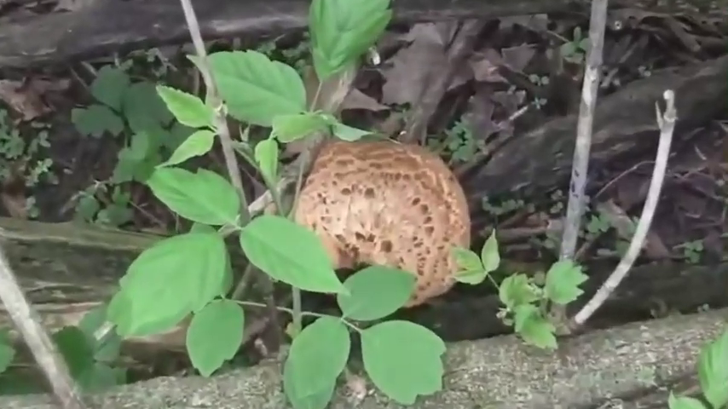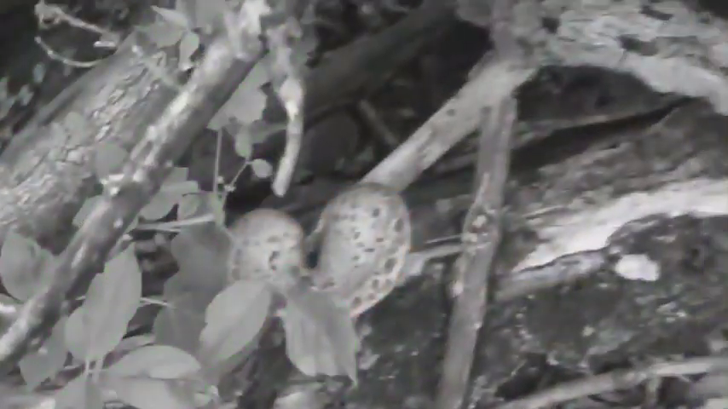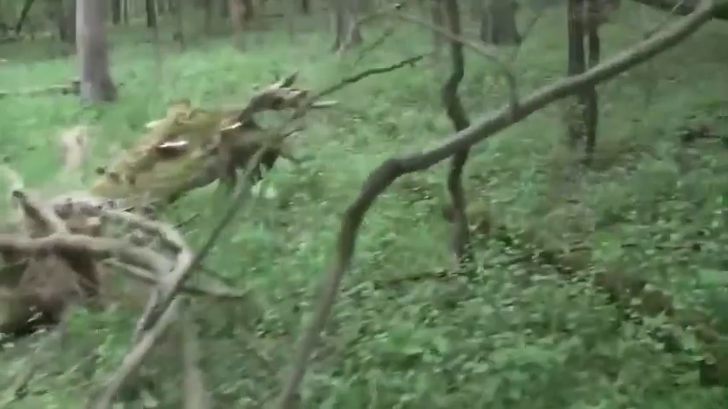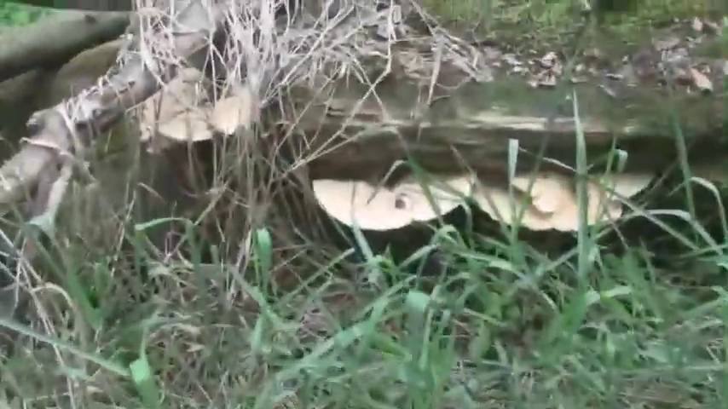We can see a man who was out in a forest looking for different types of mushrooms from that area, but little does he know he is about to encounter something that would terrify him to the bones. For a while, the clip seems normal. He is just wandering the forest looking at different species of mushrooms, until he is forced to move his sight from the mushrooms to something in the forest.